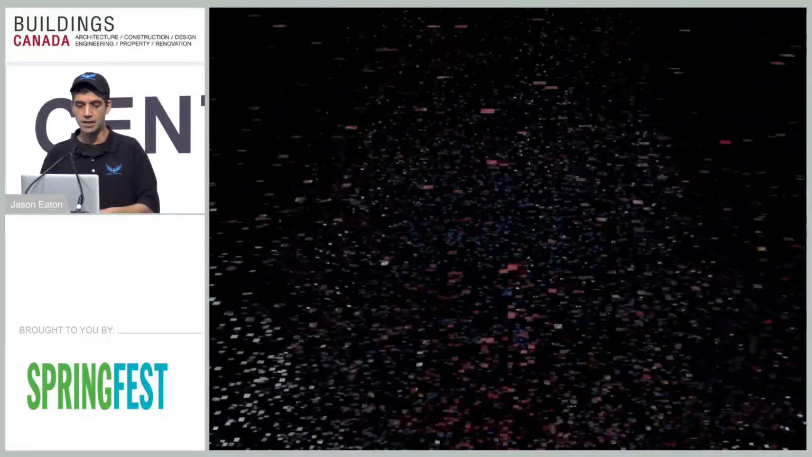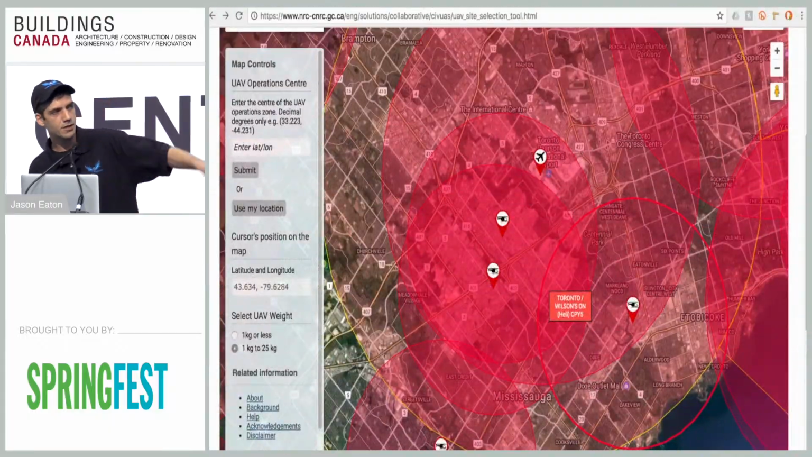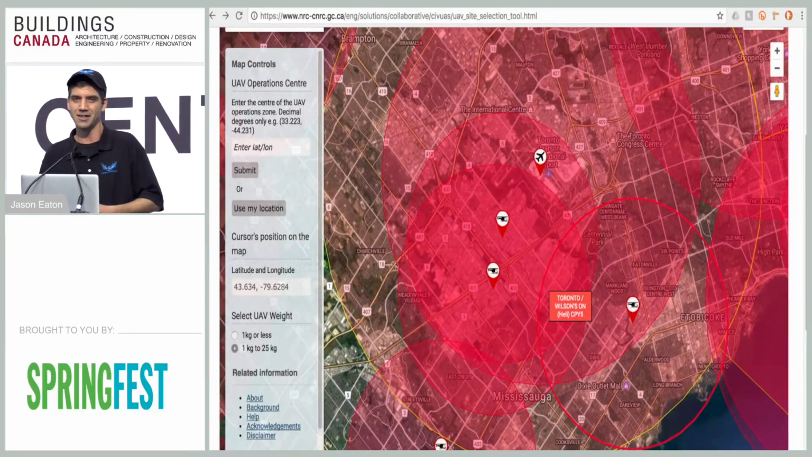Why do we have to do all that? Well, airspace is kind of like the 401, and it gets pretty tied up. That's why we go through all the steps to be as safe and mitigate as much risk as possible.